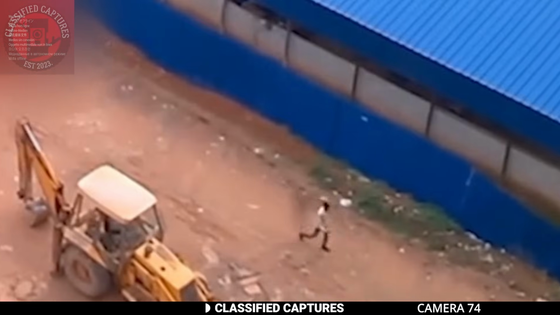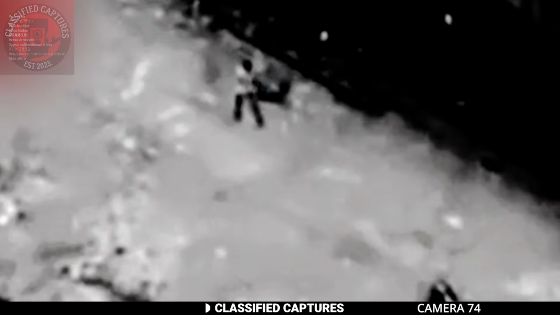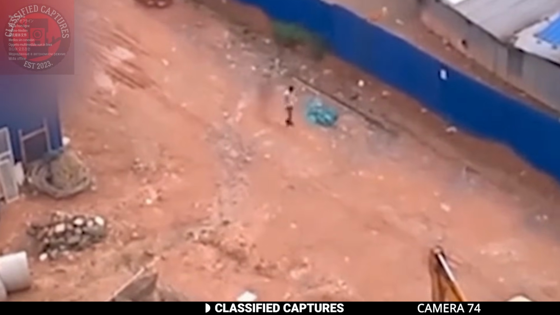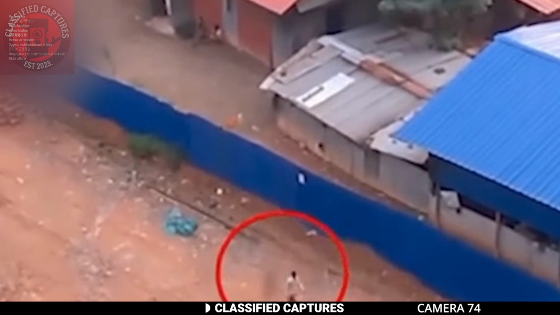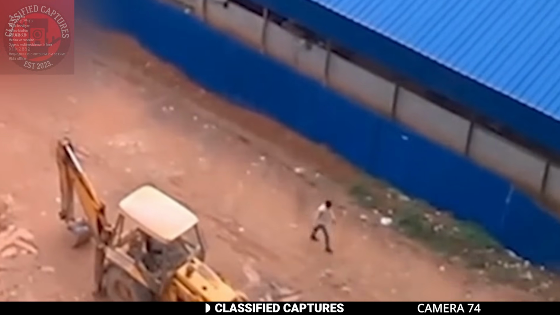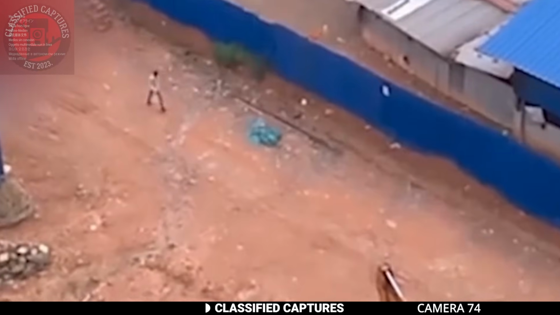Look at this footage. A man was walking through a town completely unaware that something strange was happening behind him. An observer noticed a dark entity following him closely. What's odd is that this figure wasn't his shadow, it was something separate, moving in sync with him. Yet the man didn't seem to notice anything out of the ordinary. Could this be a spirit, a shadow figure, or something else entirely? What do you think this dark presence could be?